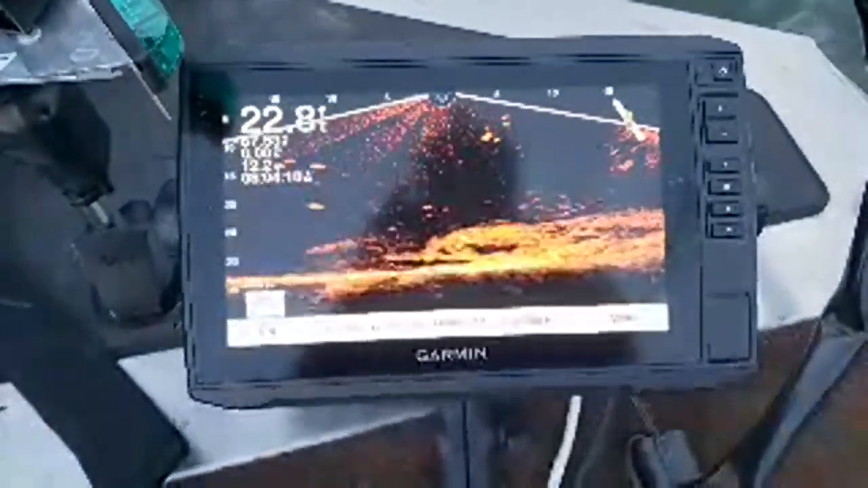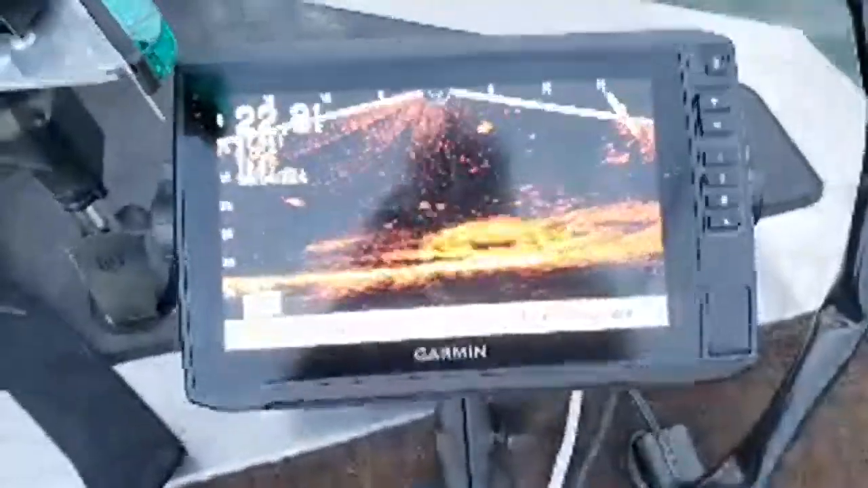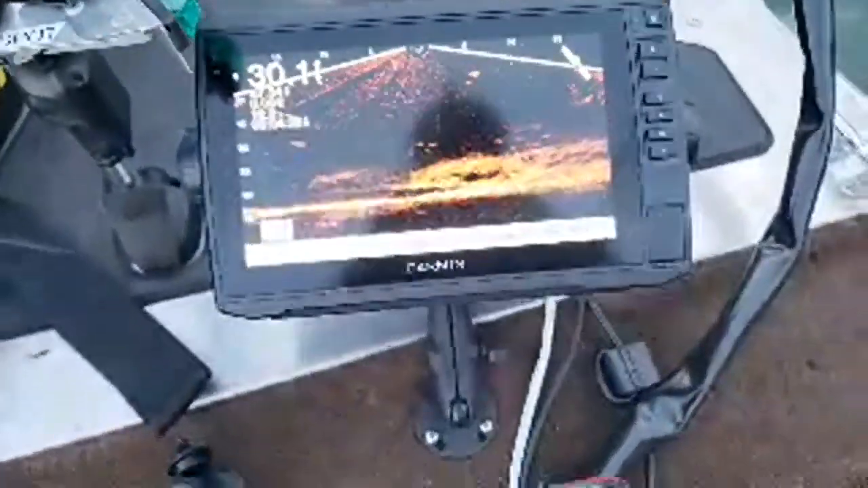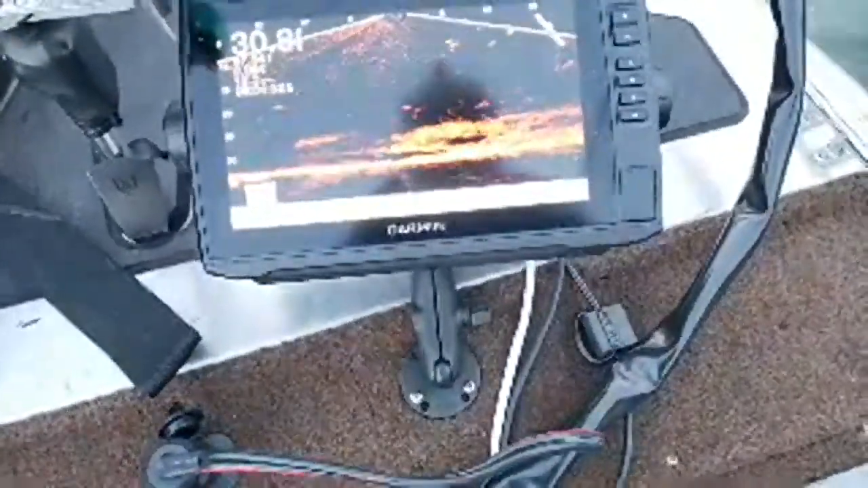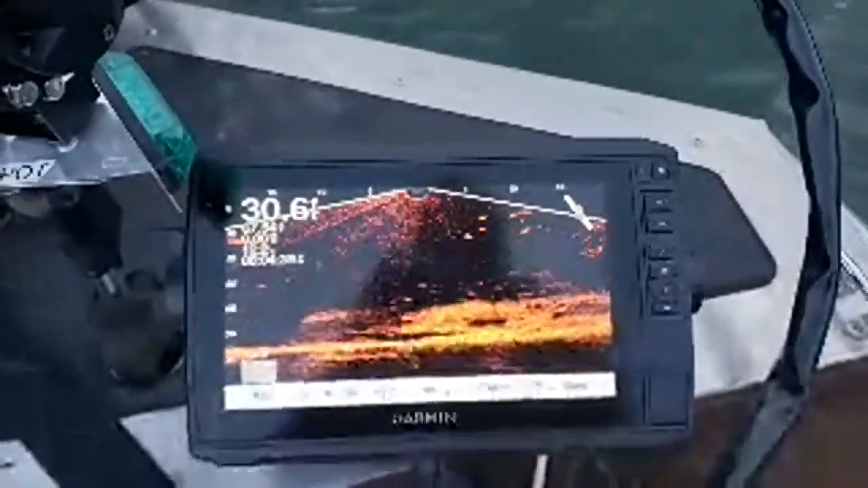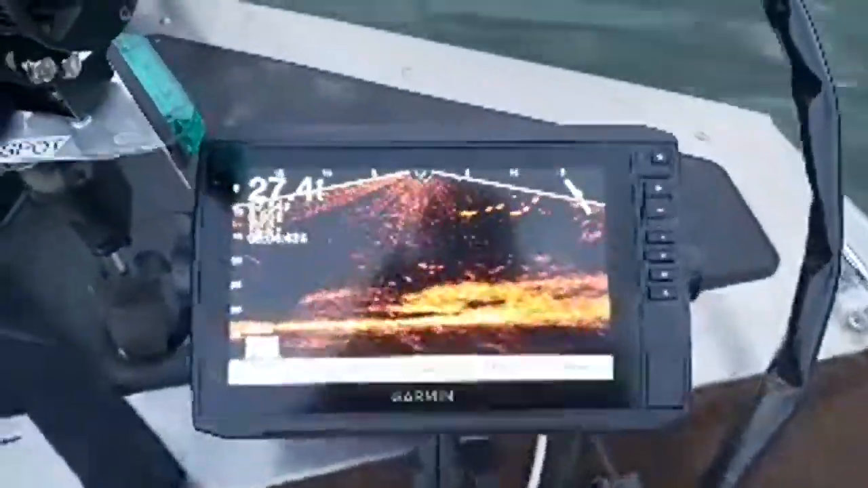And come on, get it. Come on, y'all. Stop playing games. Let me just take it down just a little bit. We got a lot of fish just coming around. They're definitely interested. Come on now. Let's get it for the camera.